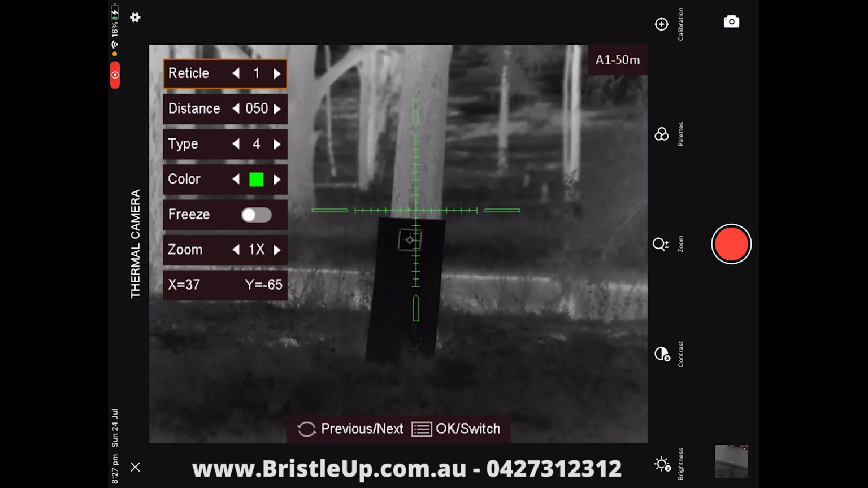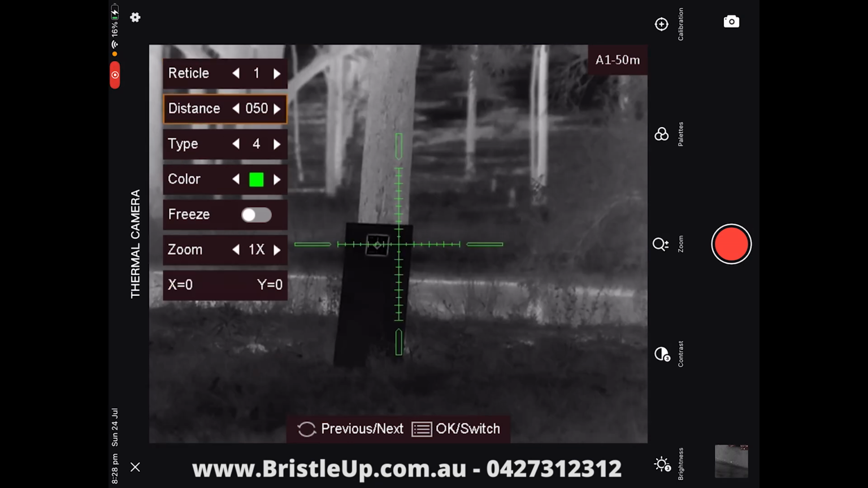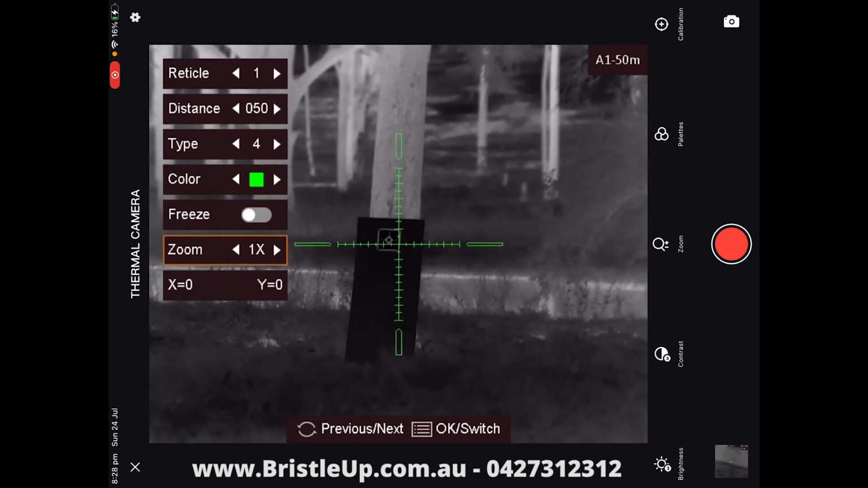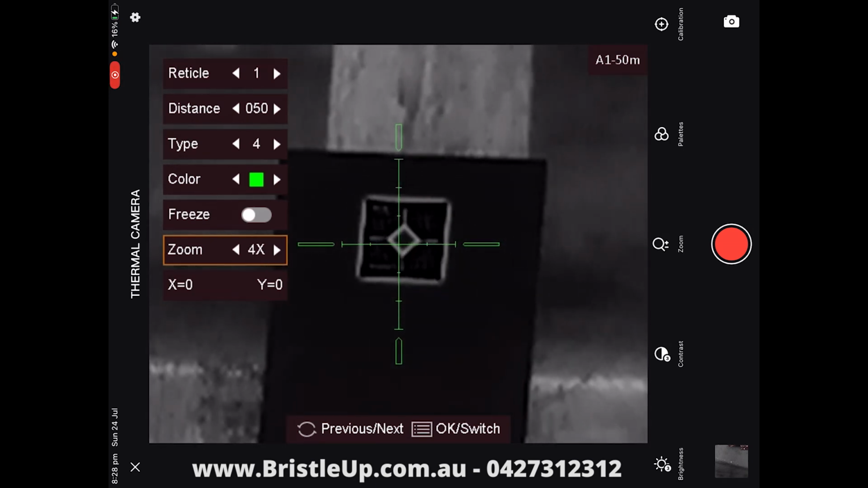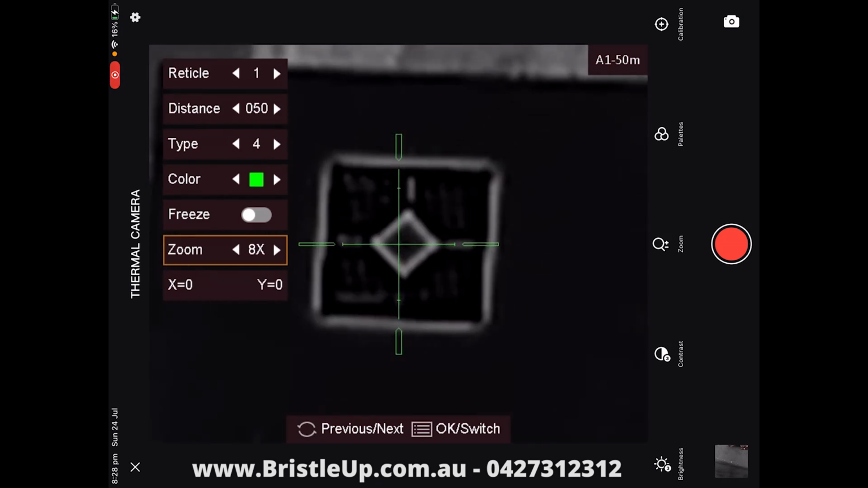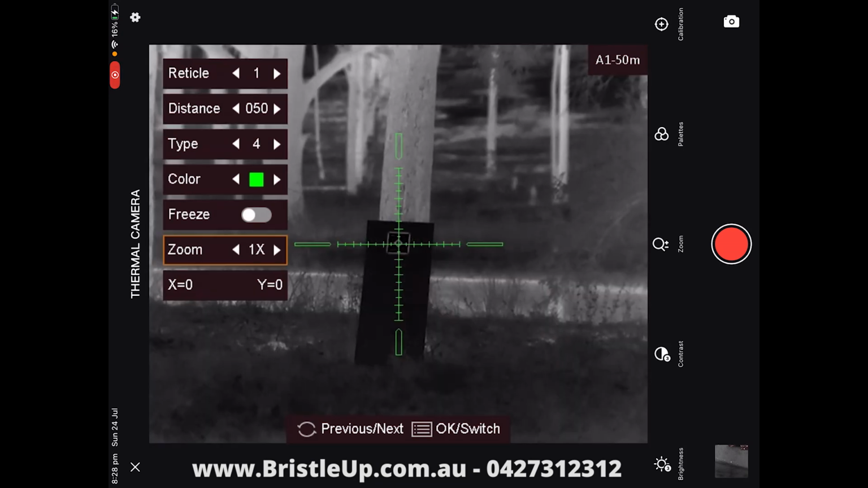So go down the bottom here. I've actually played with this, so we'll bring this back to 0. Alright, so the zoom here will allow you to zoom in and make finer adjustments on your zeroing. So we can make adjustments based on how much it's zoomed in, which allows you to fine tune it significantly. And then down the bottom here is where you move your reticle to zero it.